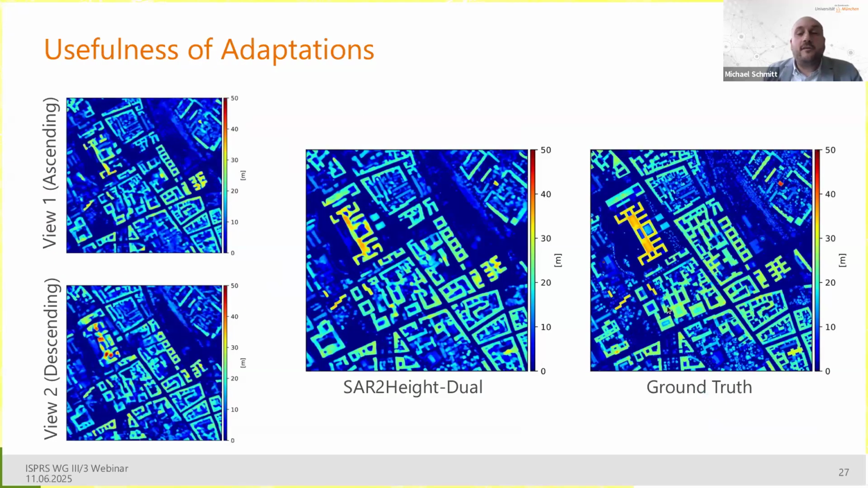The question now is, are these adaptations any useful? Well, look at the result with me and judge yourself. We have on the upper left here single image height reconstruction using just one view from ascending orbit. We have down here just one view from descending orbit. And then we have here in the middle a SAR-to-height dual reconstruction.